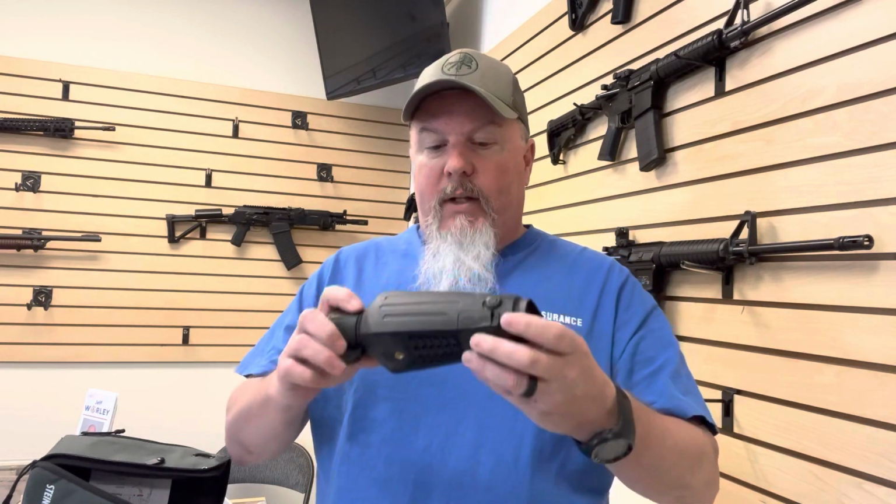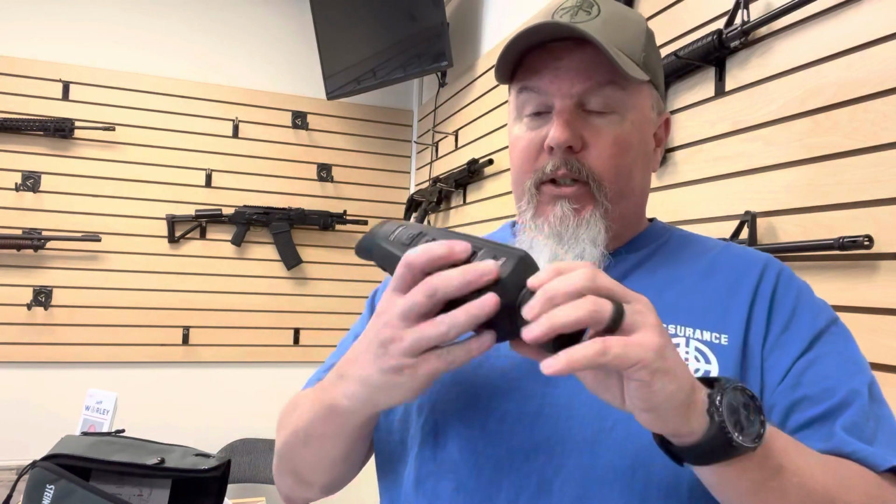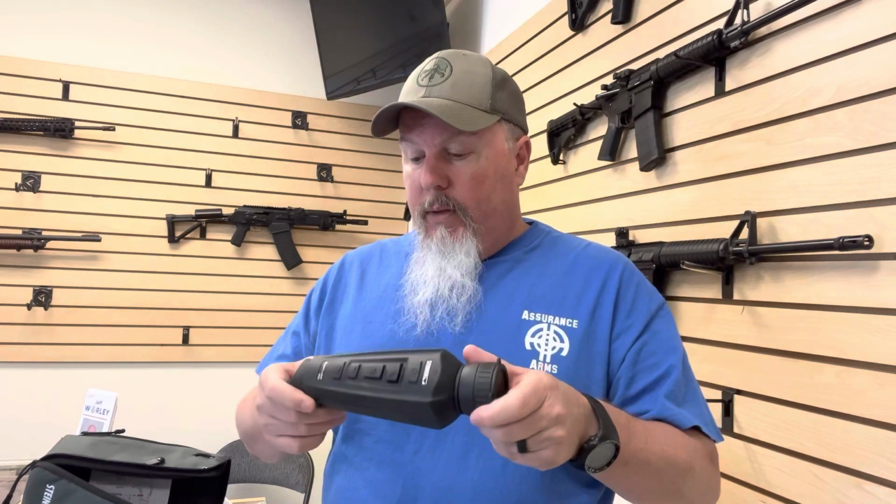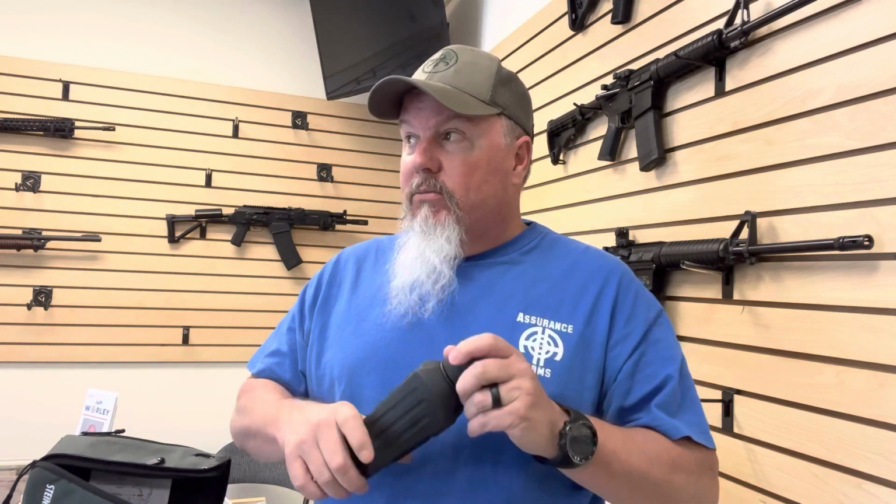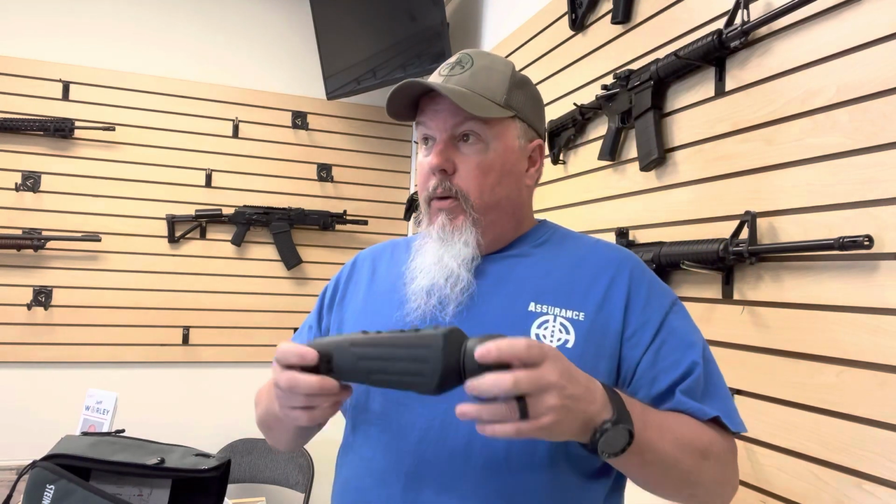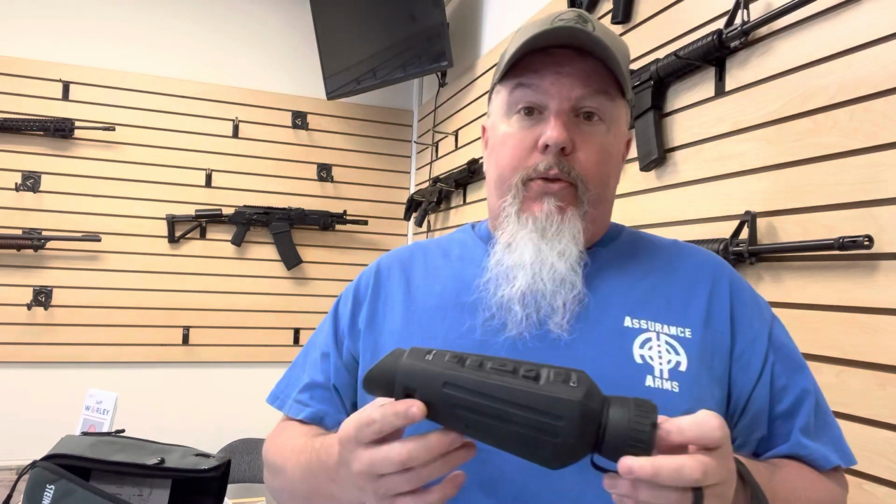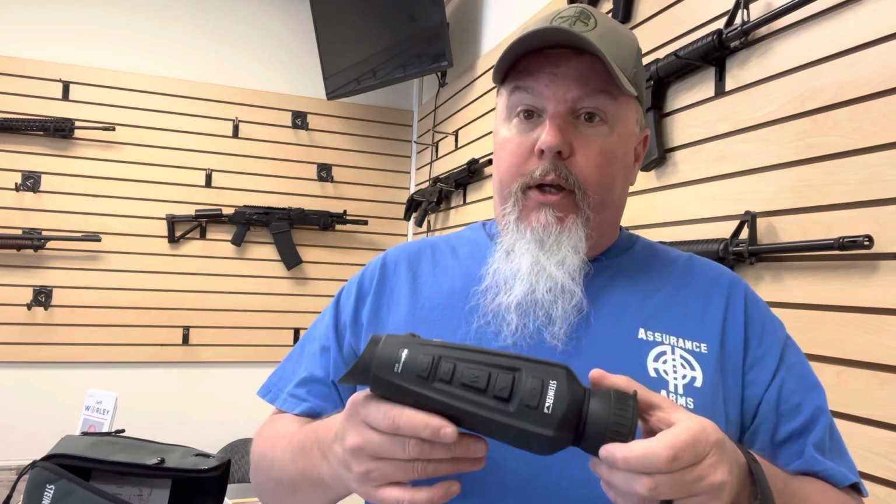The one drawback that I don't like about this really is that it's so dadgum big. I mean, it's heavy. It's probably 2 or 3 pounds, but it's really big. But that said, I feel like I could take this thing and toss it across the parking lot, and it's going to take a licking and keep on ticking. I'm not going to do that because, again, I don't own it, and it's very expensive. But if you've got the means and you decide that you want to jump into the thermal monocular arena, this would be a good way to go.